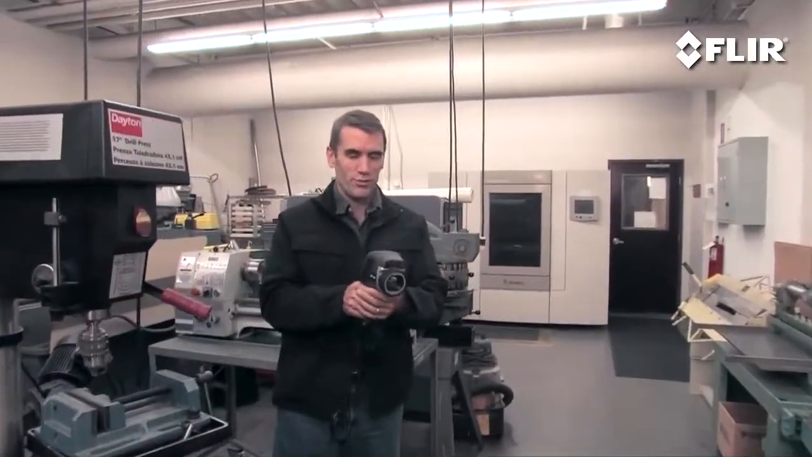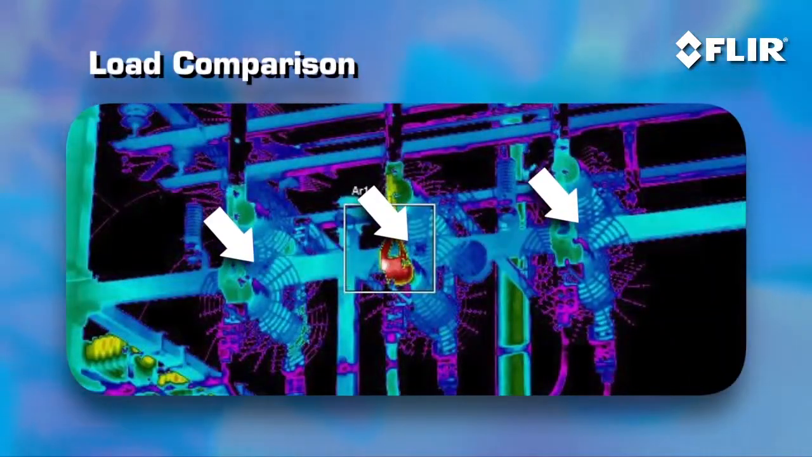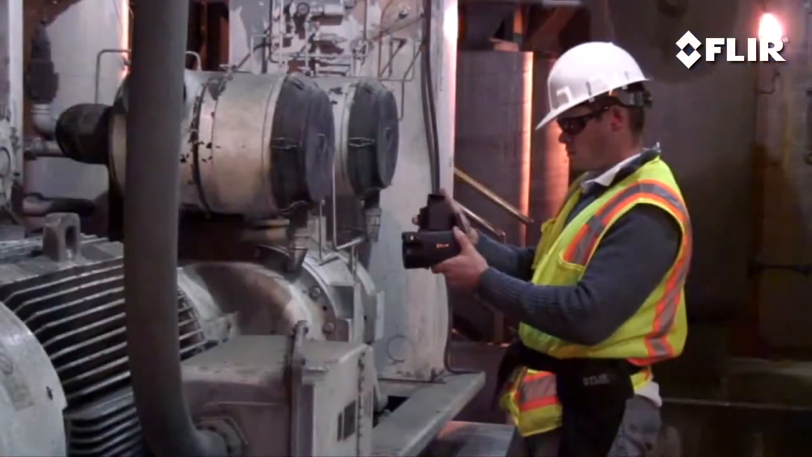It's easy to use too. Just turn it on, start looking for abnormal hotspots and high temperatures. Compare them to similar components under the same load. And if something's overheated beyond its rating, you'll be able to catch it in time to come up with a solution and avoid a sudden shutdown.